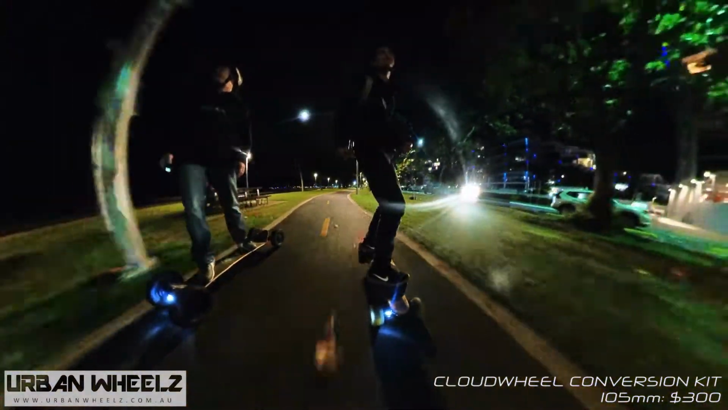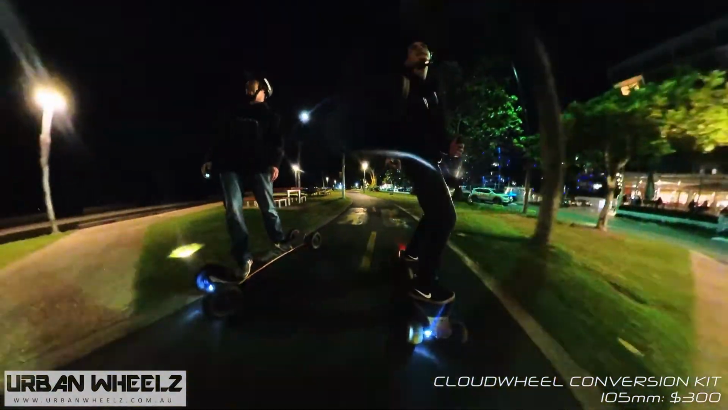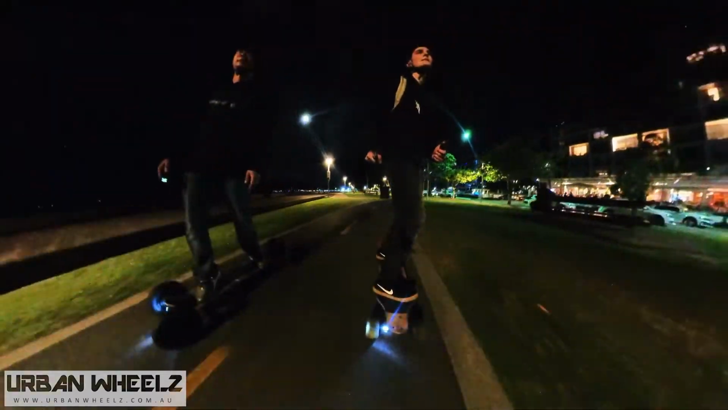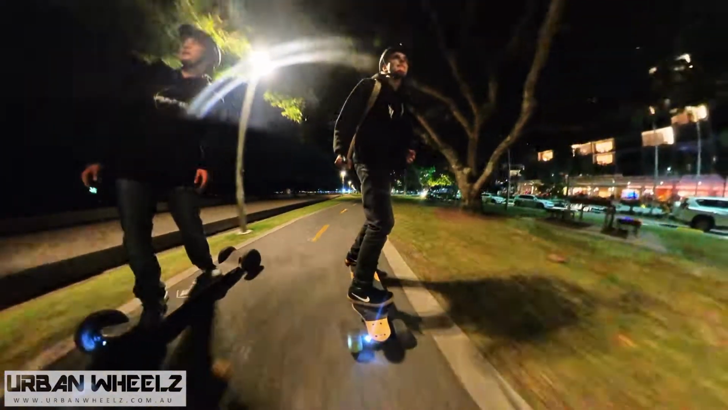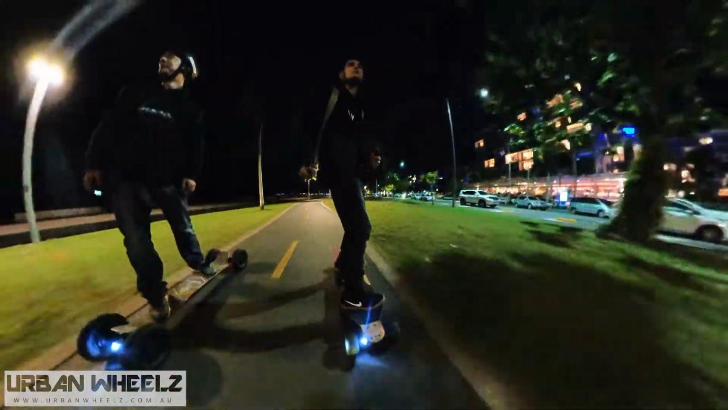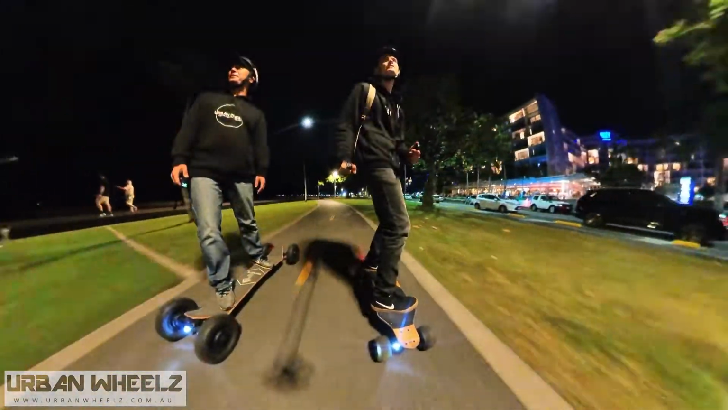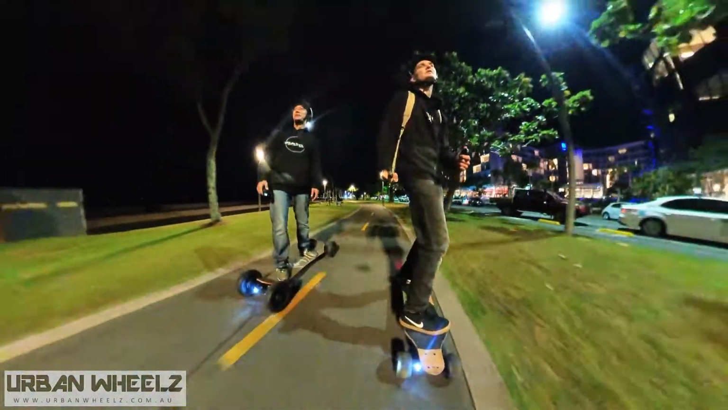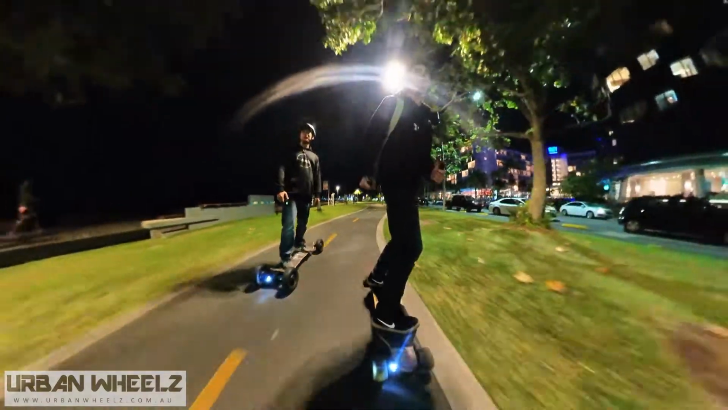Yeah. Definitely. And that's the reports I'm hearing on them. I actually haven't done as much riding on them as a guest rider today. Yeah, I've done quite a bit of riding on these cloud wheels, and I can definitely say that they go over a lot more than the standard wheels it comes with. They're quite good. Well, there it is, straight from the horse's mouth.